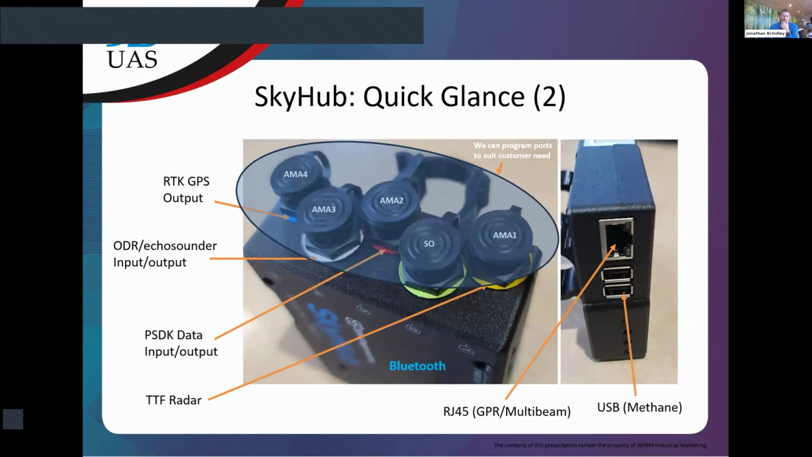Another, looking at the top, where I mentioned these different colors. You can see here we have a color-coded system. Without going into too much detail about that, it just makes it really easy to plug all your sensors in. So they tend to come color-coded, and it just makes it really easy. In most cases, we're plugging in the PSDK into the drone via the red AMA2, and the white, which I've got linked to, shown here as AM3, which the Echosounder, the single SPH and